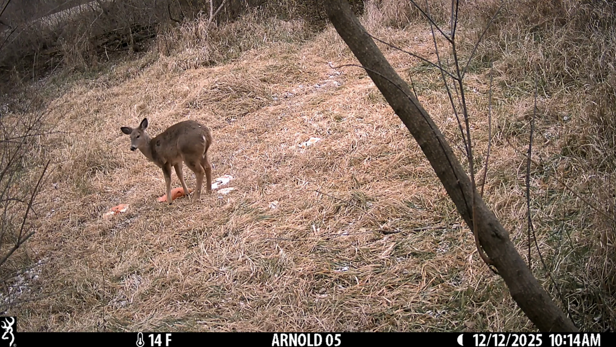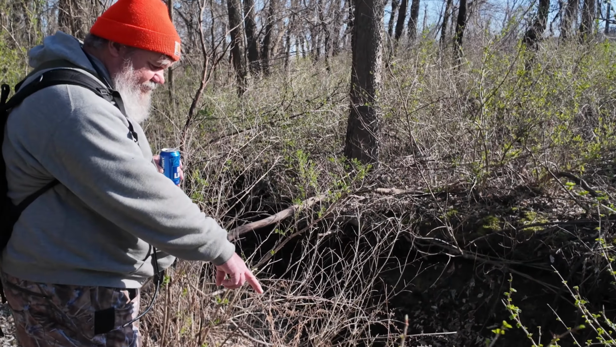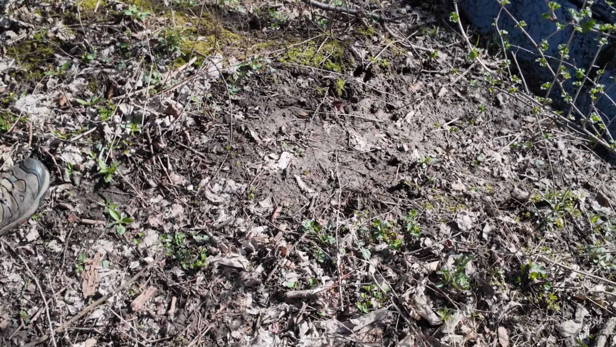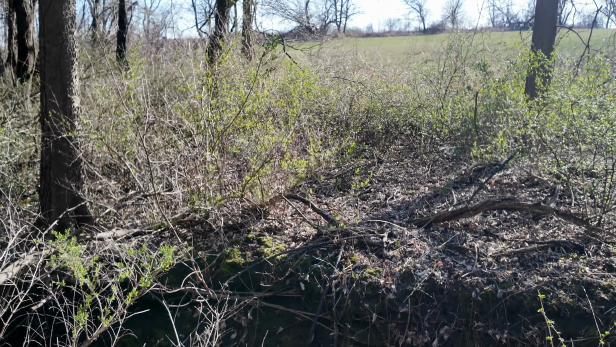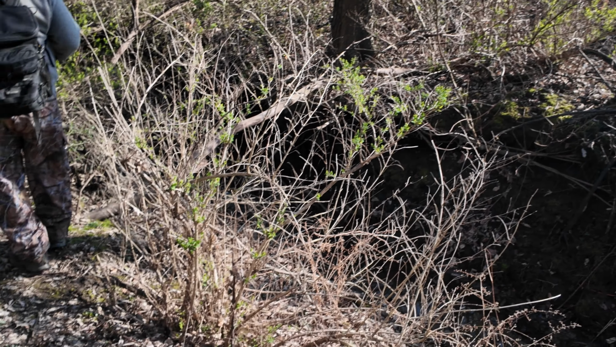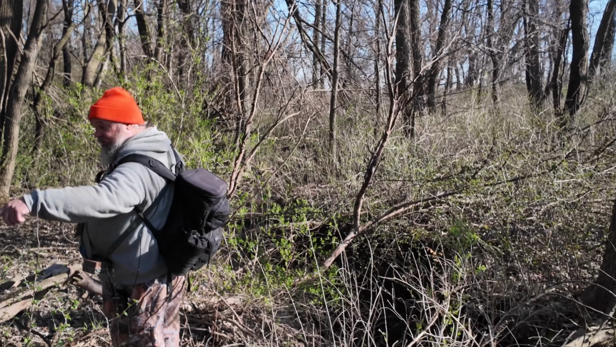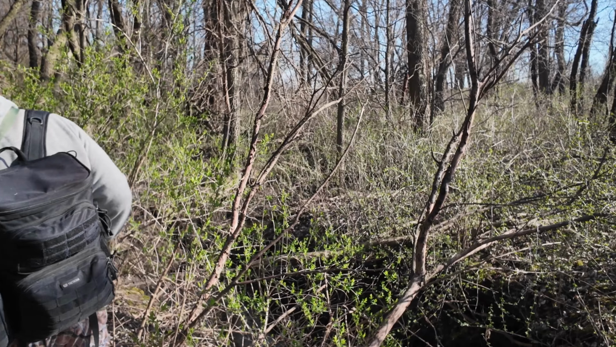coming through. See, here's another one of those crossings I was talking about. You can see something pretty good size went down there. He was probably drinking, I would imagine. And this, I did a little work out here yesterday. You can see the cuts in some of this stuff. This whole tree fell.